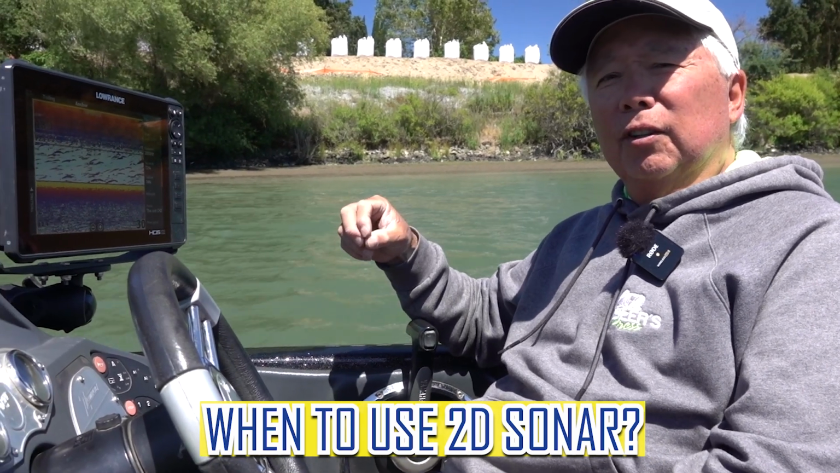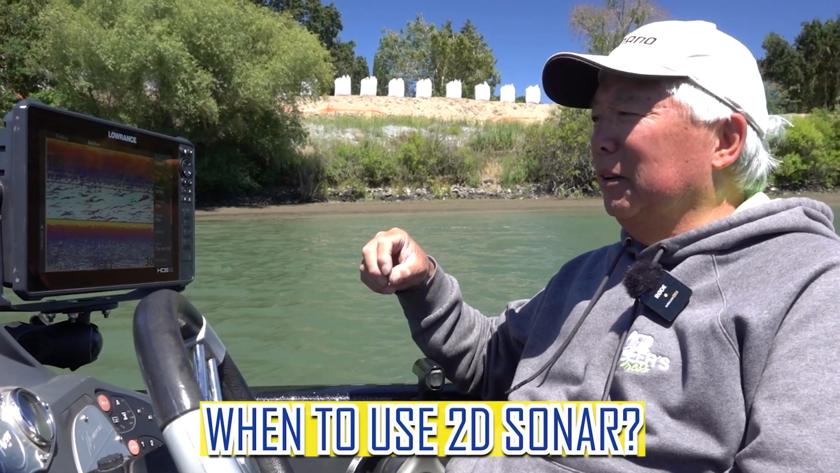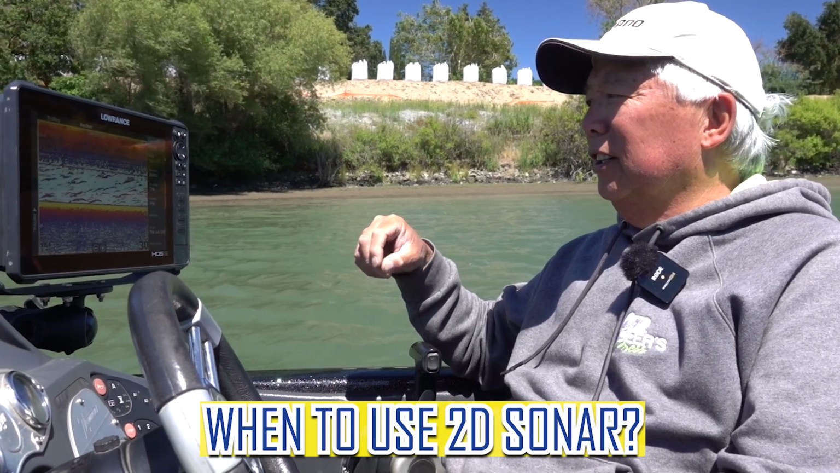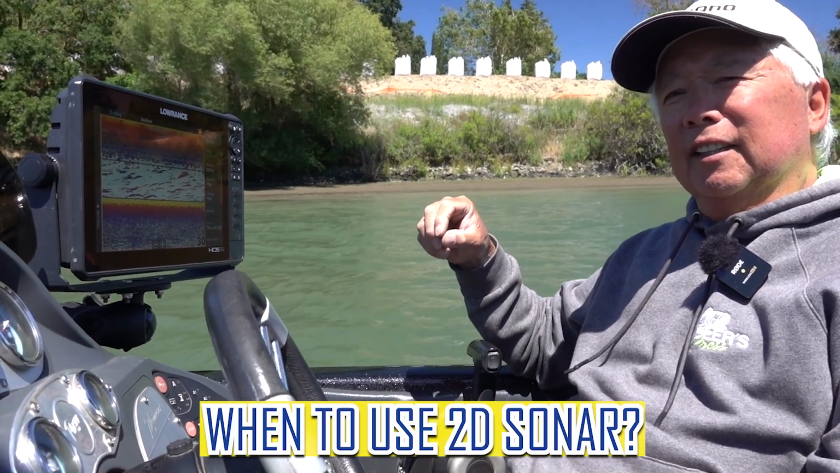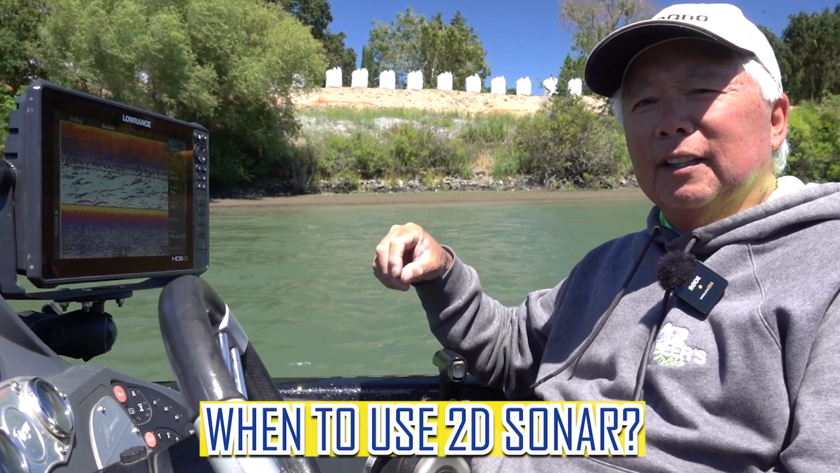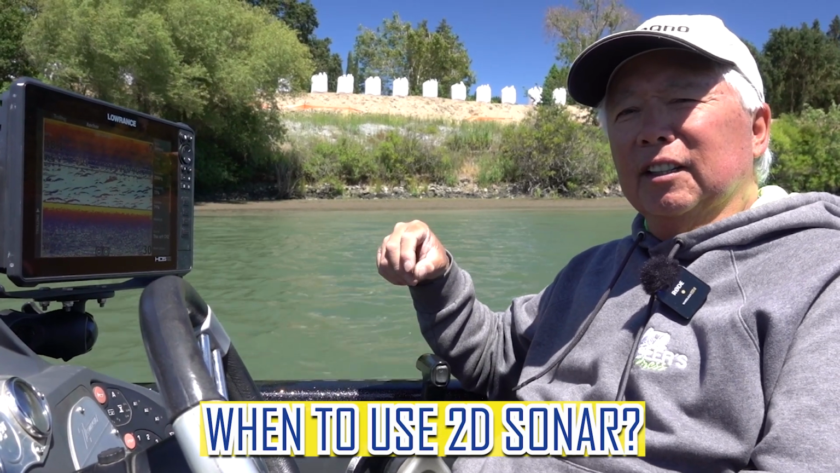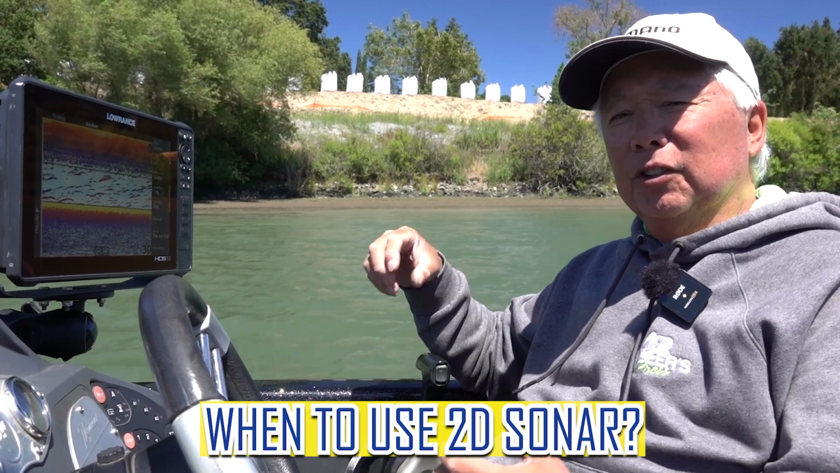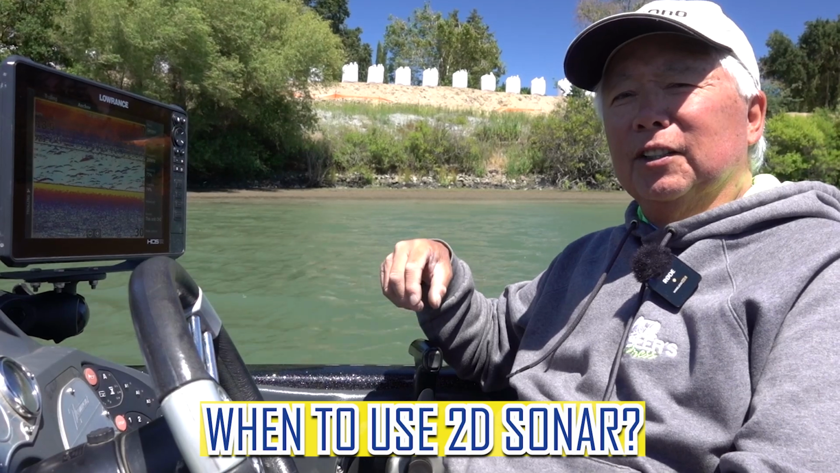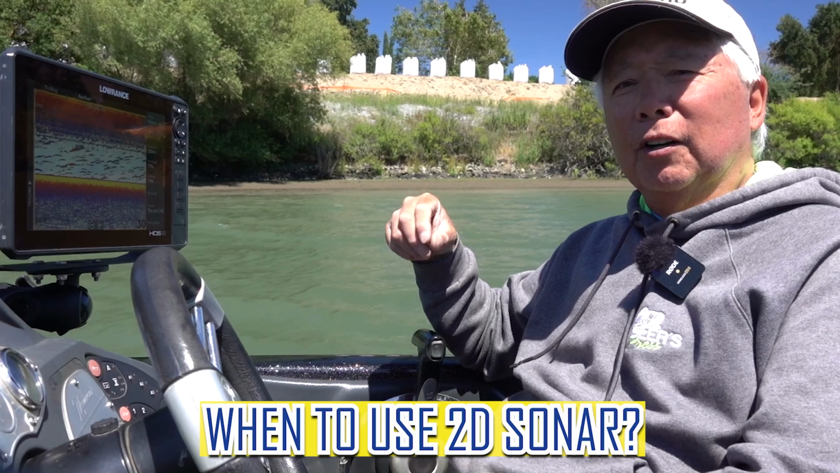How you usually decide is by the depth of water you're in. If you're in deeper water, anything past 100 feet, you need to be in 2D, and you need to be in 200 kilohertz. If you're an albacore guy going out in waters at depths of 1,000 feet or more, then you need a 50 kilohertz transducer. 50 kilohertz is real noisy, but it's made for penetrating really deep water. It depends on what you're going after, but I use 2D mainly when I'm fishing deeper water over 100 feet.